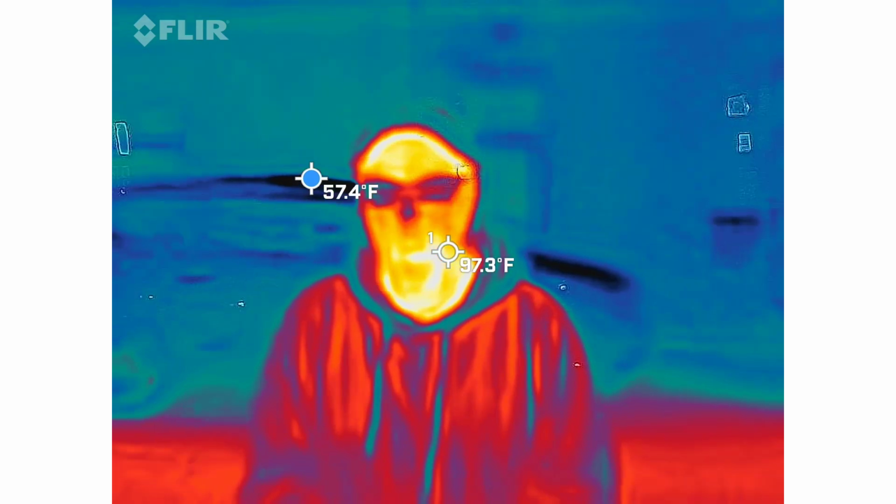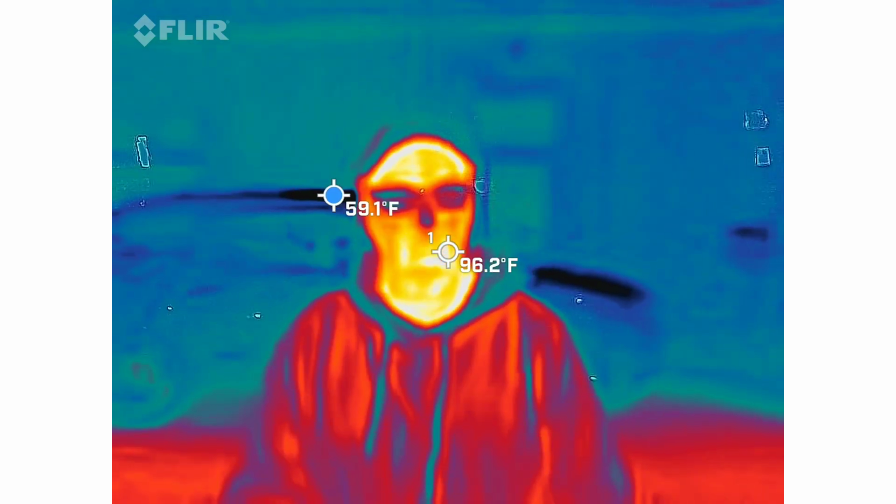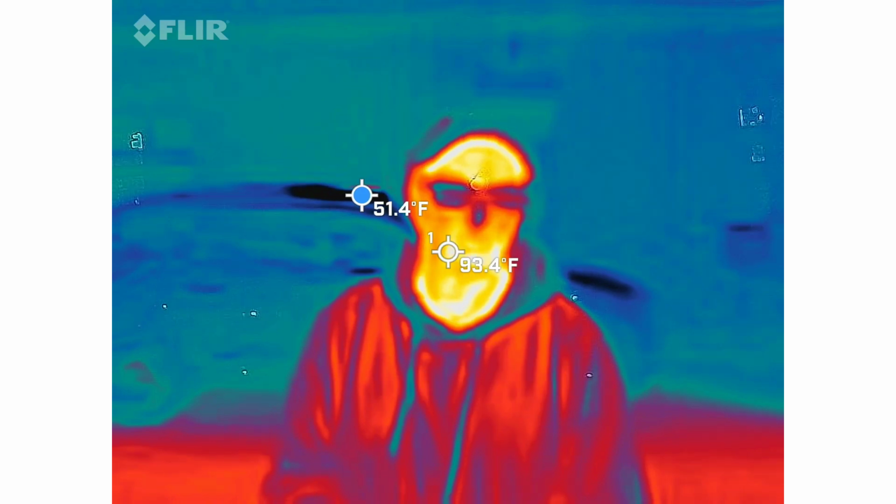Now that both cameras are out, I'm going to give the warning with this. People do not like their cars being filmed, and they don't like to be filmed themselves.